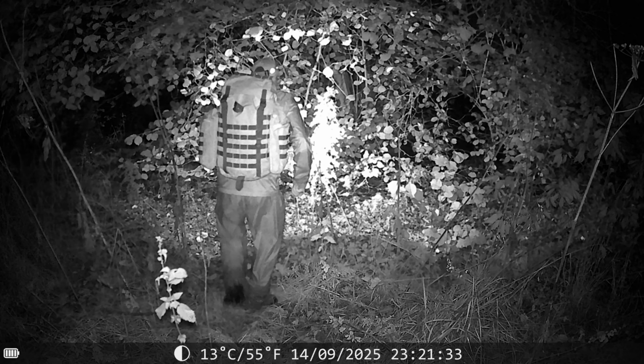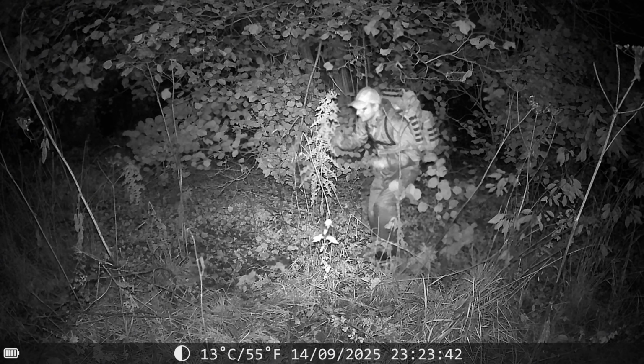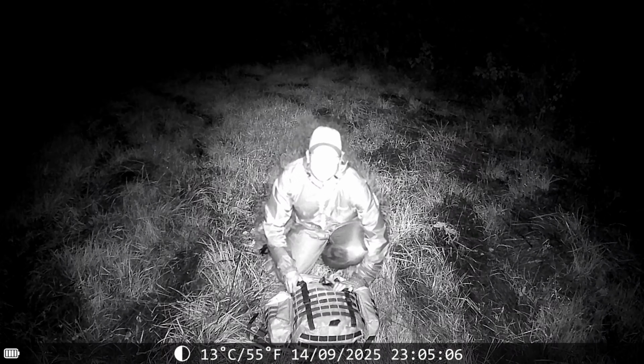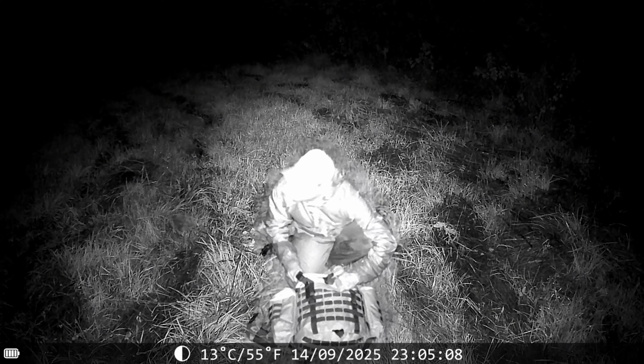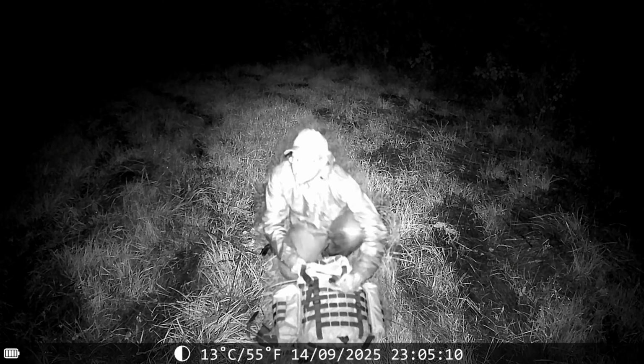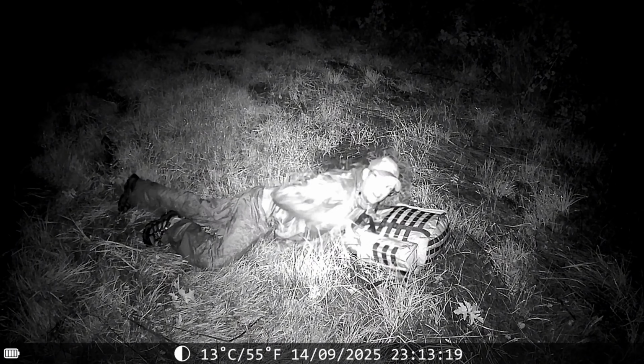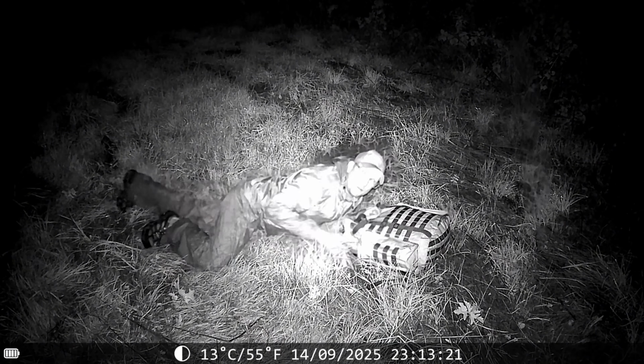Just a few still images that it took here. So again, just like the video with the night vision, once you've got it in that sweet spot and figured out the settings, it's brilliant, but you do get some very washed out images up close if you haven't got it figured out properly. But ultimately, that's down to individual uses and individual environments and setups.